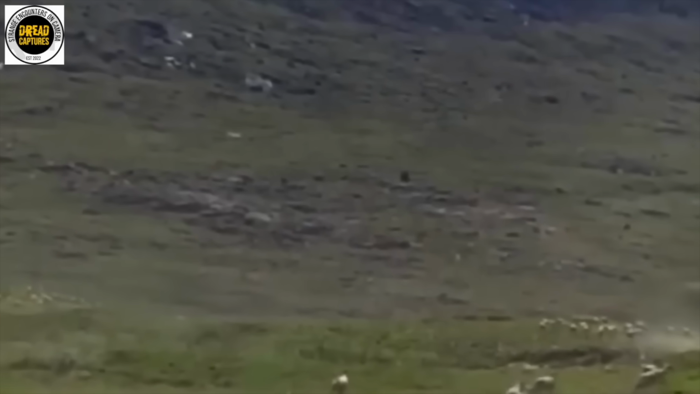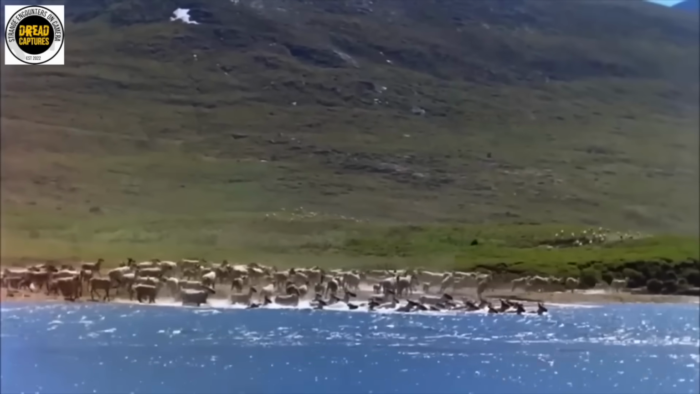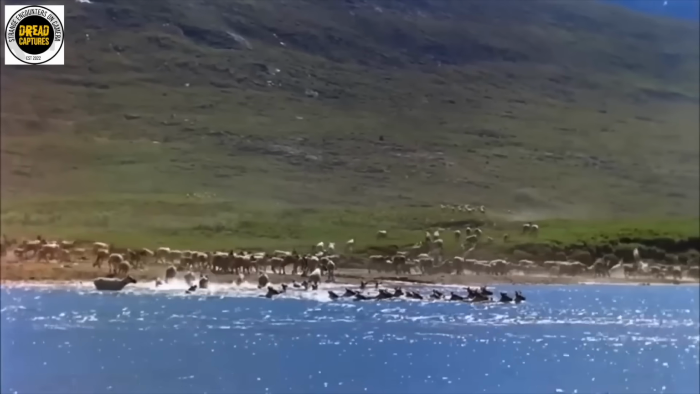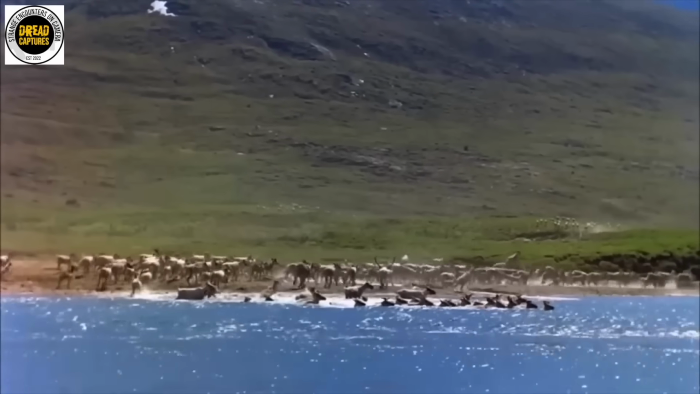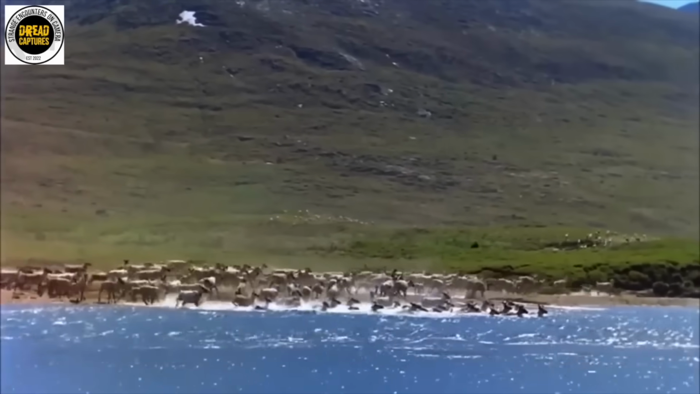Okay, so back to the Bigfoot that this video was highlighting. I want to ask the naysayer something. If this is a person on a bike, we see what looks like two figures, so does that mean the guy is on a two-seater? Yeah, I just went ahead and brought my two-seater bike out here to film the caribou migration. See if anybody wants to ride with me on the back of it.